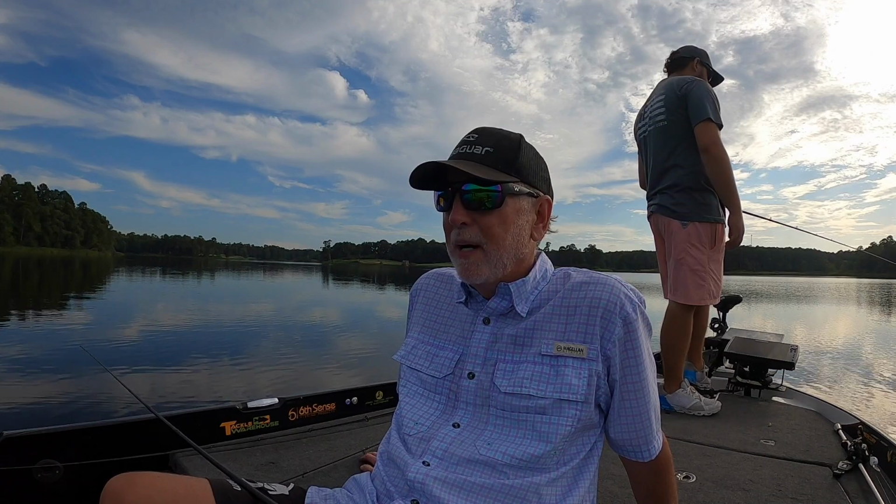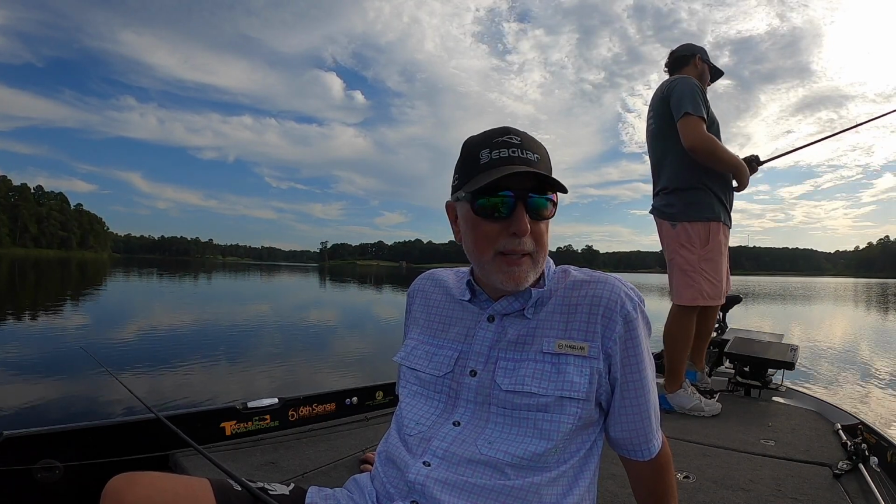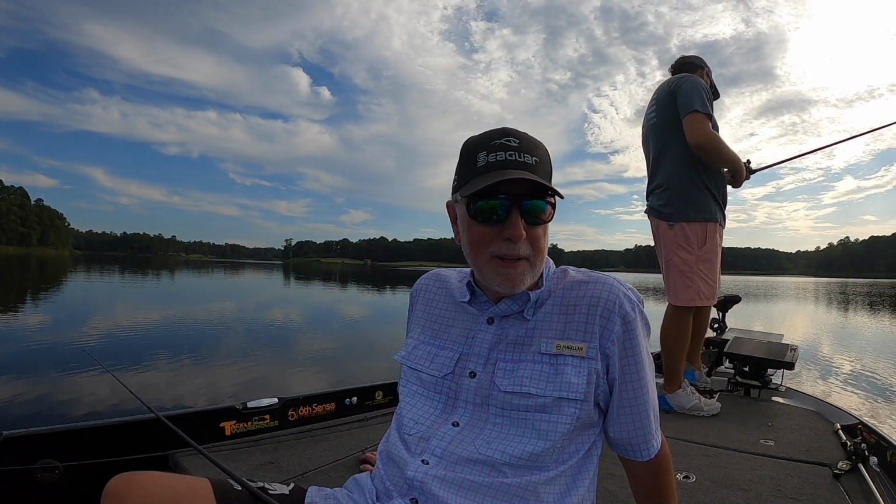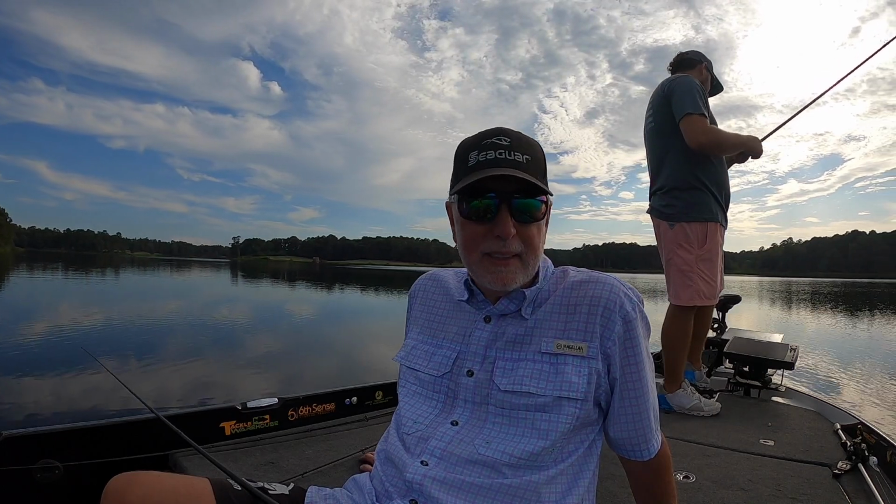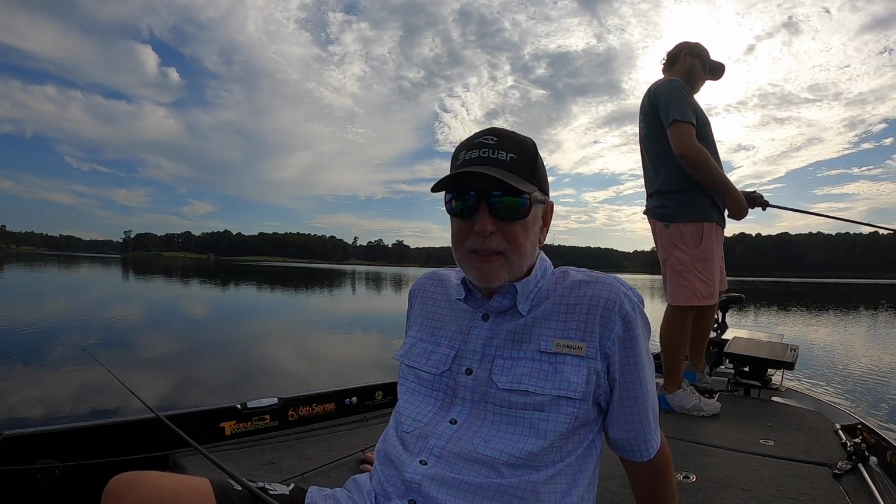Taylor actually told me this is one of those spots where the fish are super educated, and you'll pull up and catch them pretty quick, and then they get hard to catch, and that's exactly what we've experienced. We watched a ton of fish trail stuff, and they just don't want to commit to it because they get hammered on so bad here. But it was a good time.